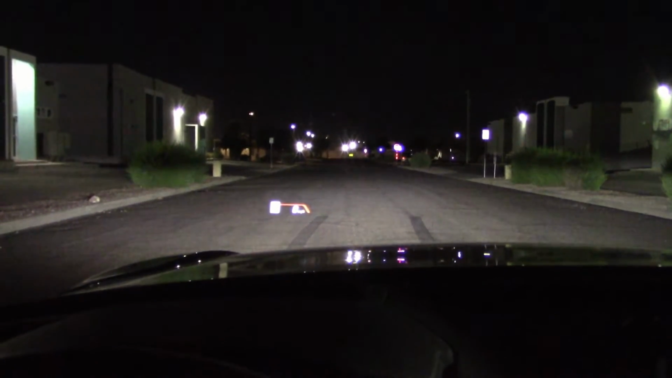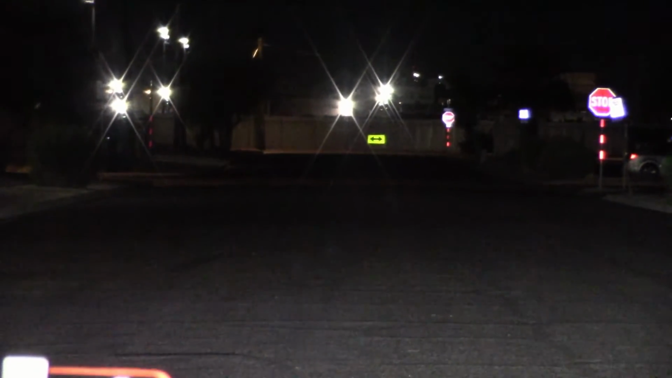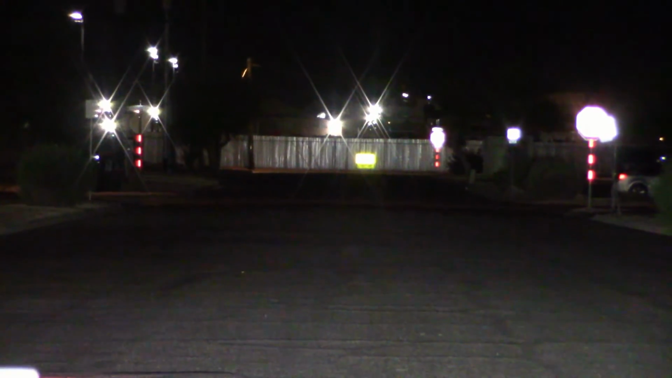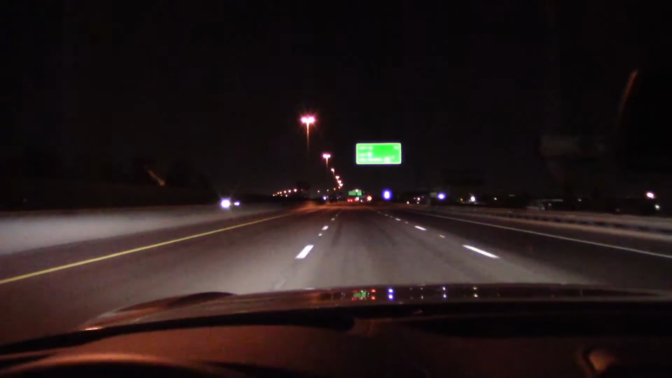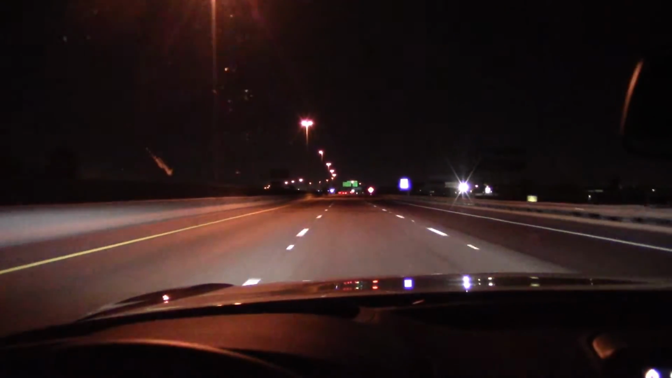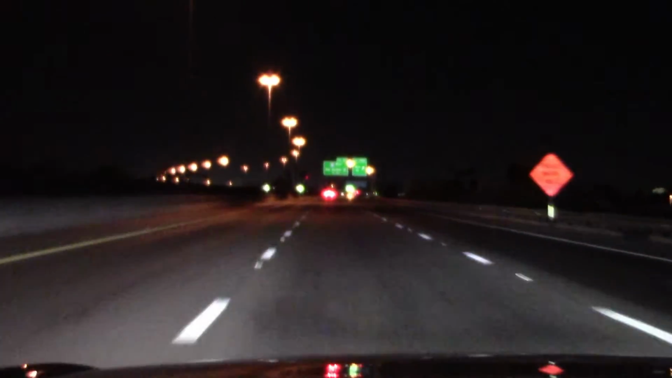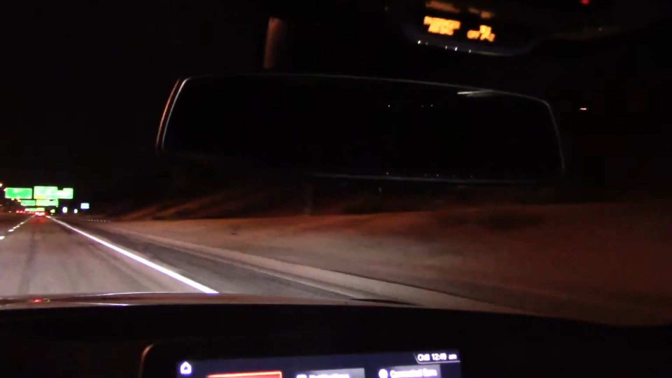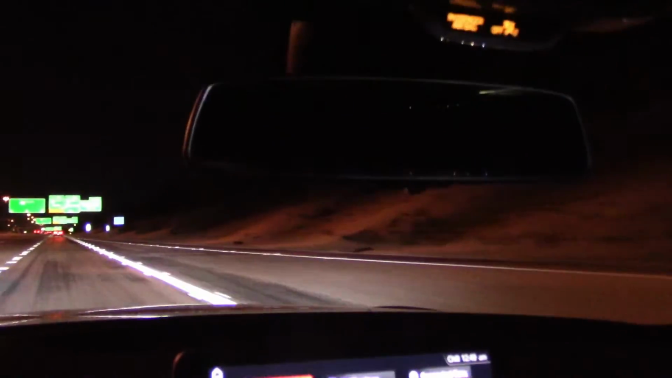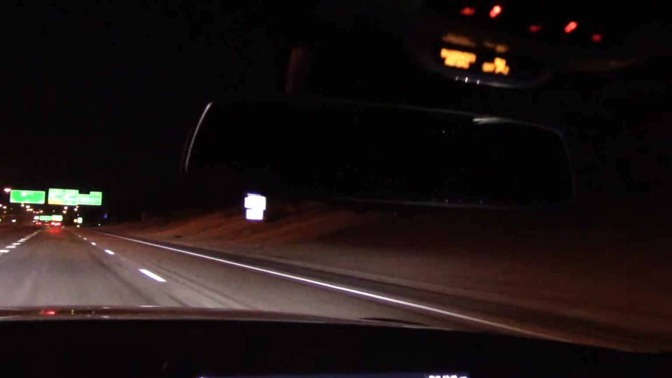Okay, on the street, here are the low beams. High beam's doing a pretty good job lighting up that fence line way down yonder. On the highway, these lights do a good job of lighting up the road signs down the road. No matter what button I push, I can't get the auto-dimming mirror to shut off, so I guess you can't, unless I find the sensor hole and put a piece of tape over it. That's a trick that works, but I'm out of tape at the moment.